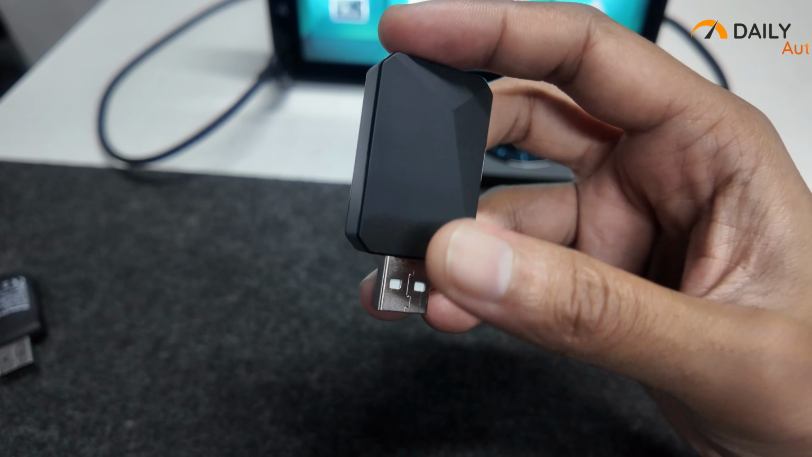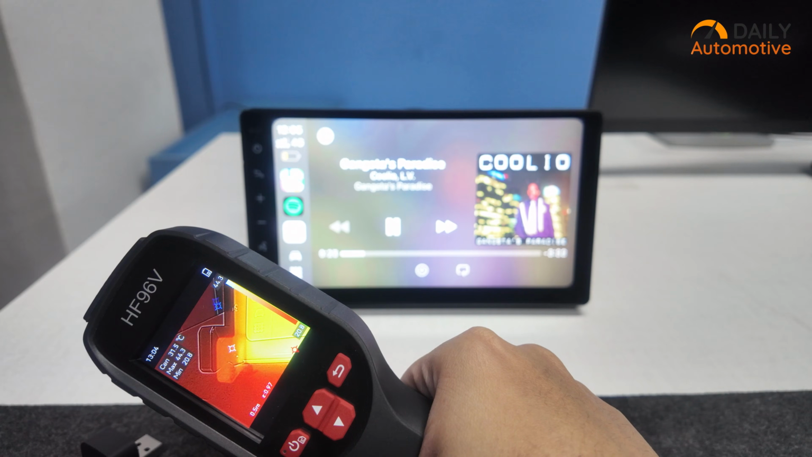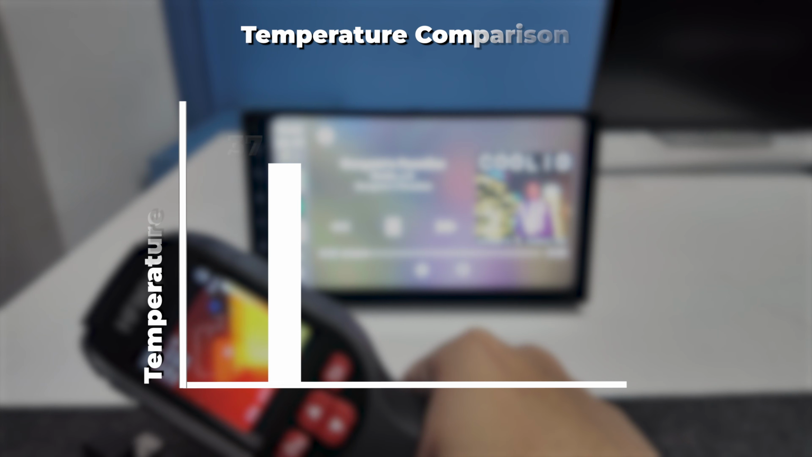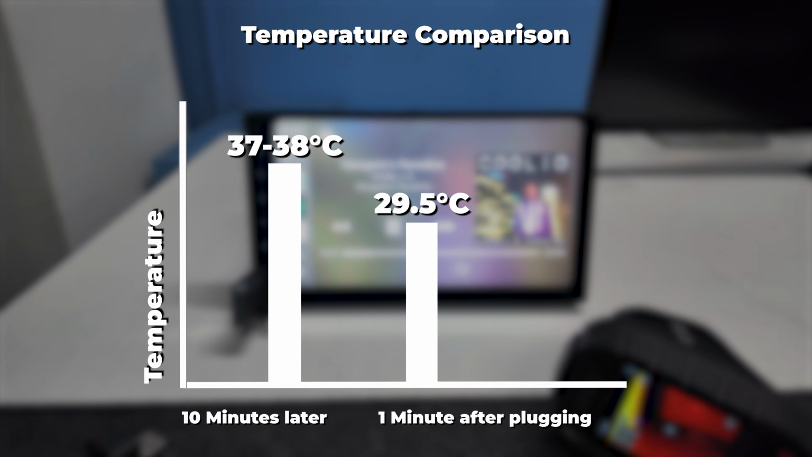The Chinese one from AliExpress gave an unexpected result. It was literally the coolest one. The temperature didn't spike like the Ottocast Cube, and in 10 minutes, it went to about 37-38 from 29.5 degrees.